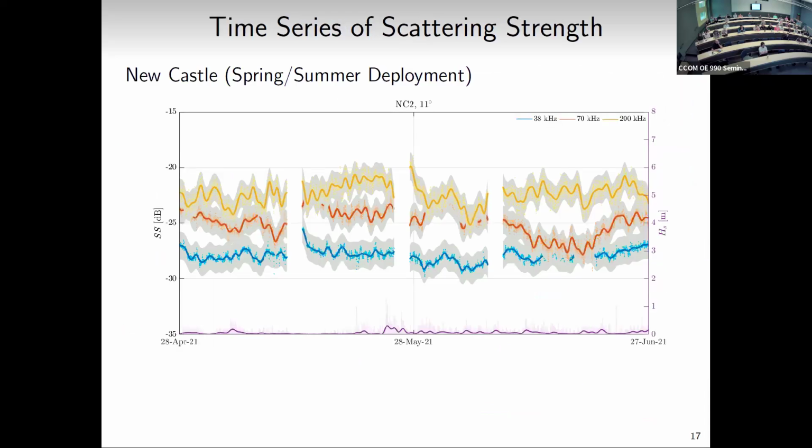So let's look at some time series, because that's really more what we want to get into here. This is at Newcastle, our spring-summer deployment. The colors here, these three colors, are our scattering strength at 30 kilohertz, 70 kilohertz, and 200 kilohertz. The little dots that you can almost not see are your hourly measurements, and the solid lines are a daily moving average.